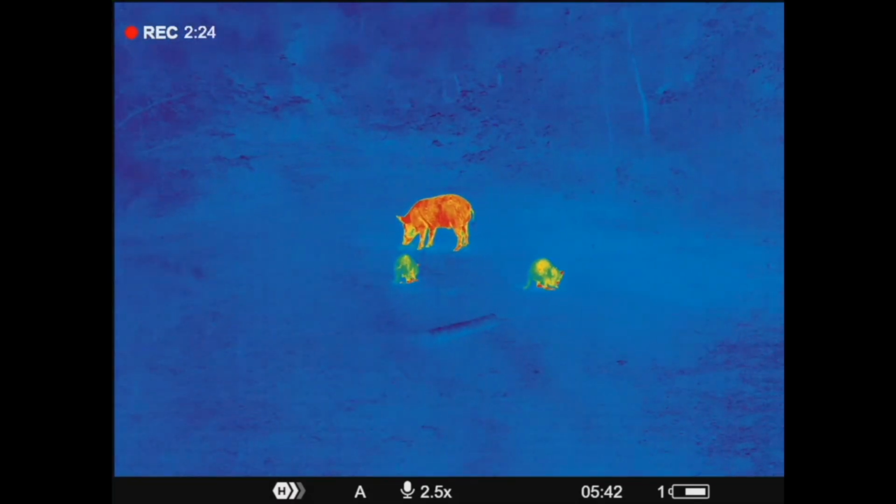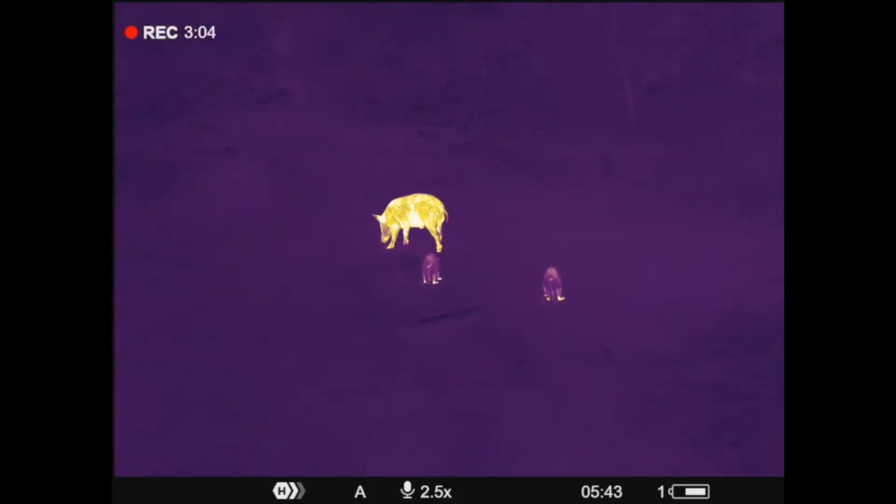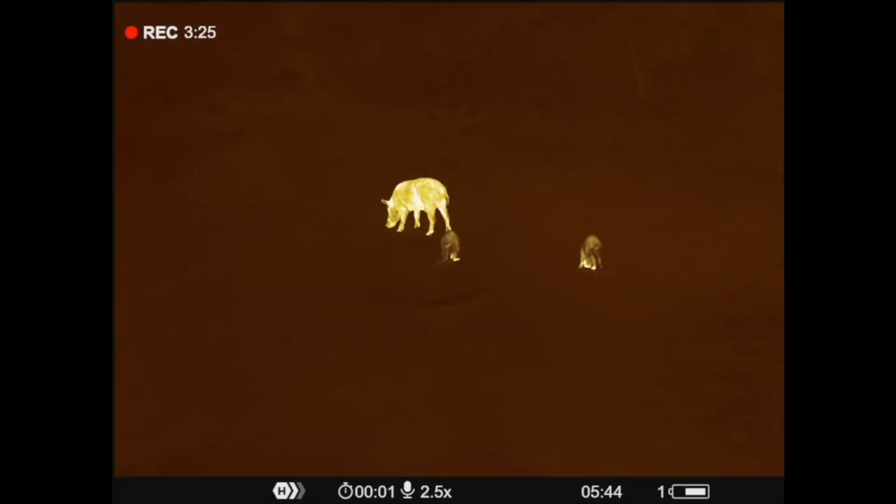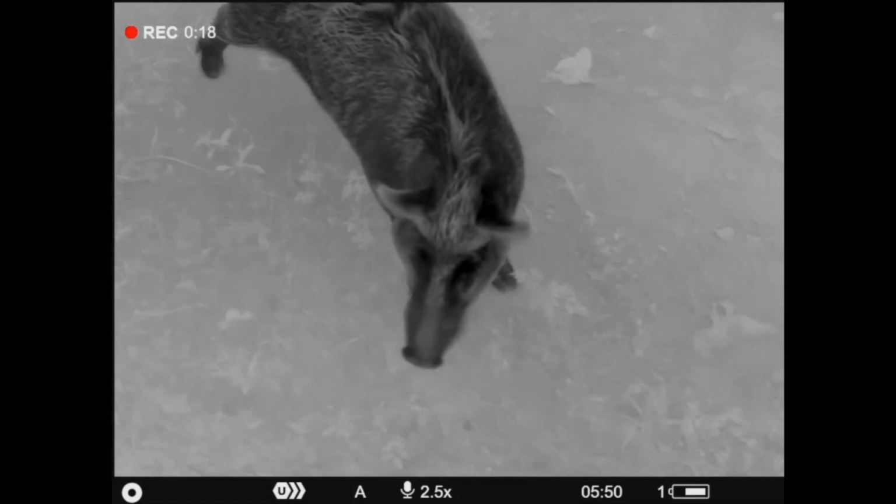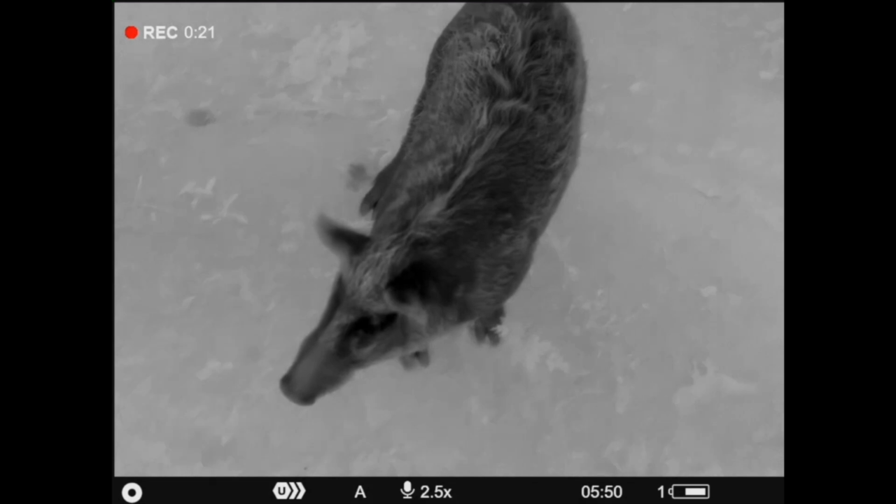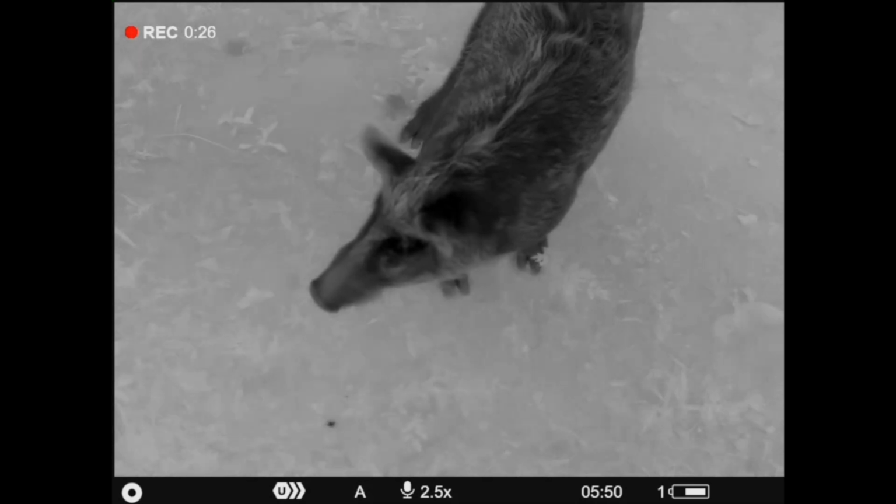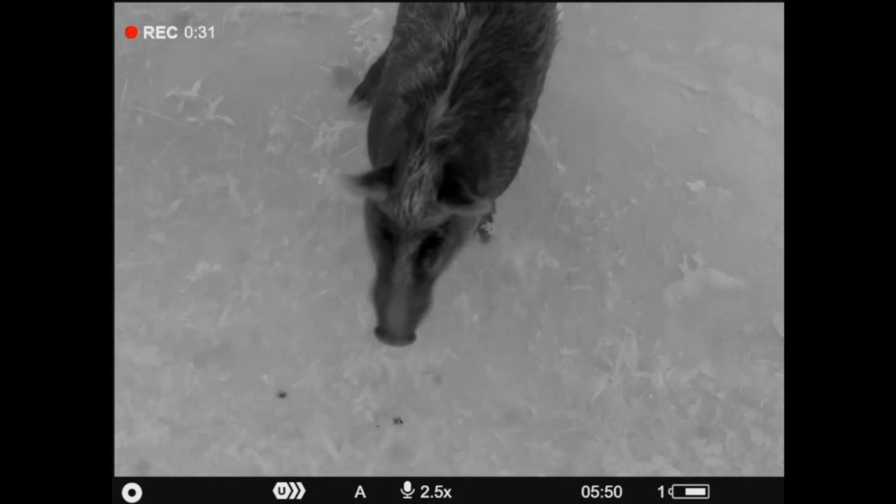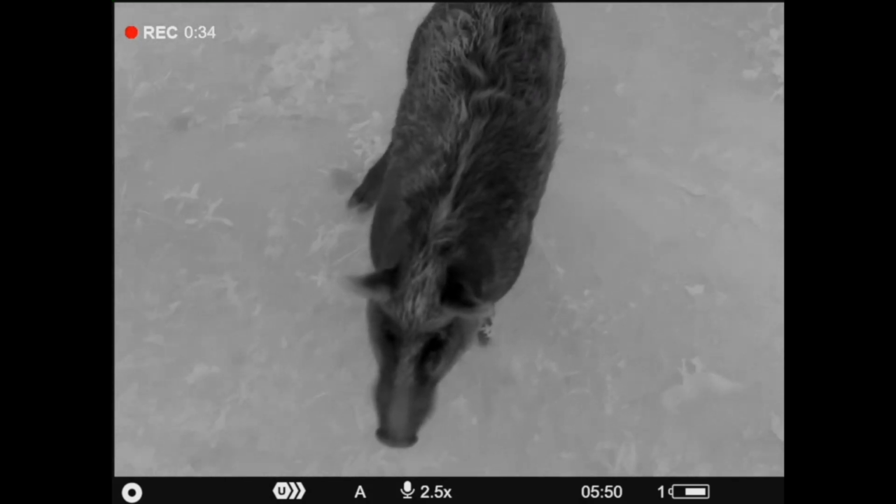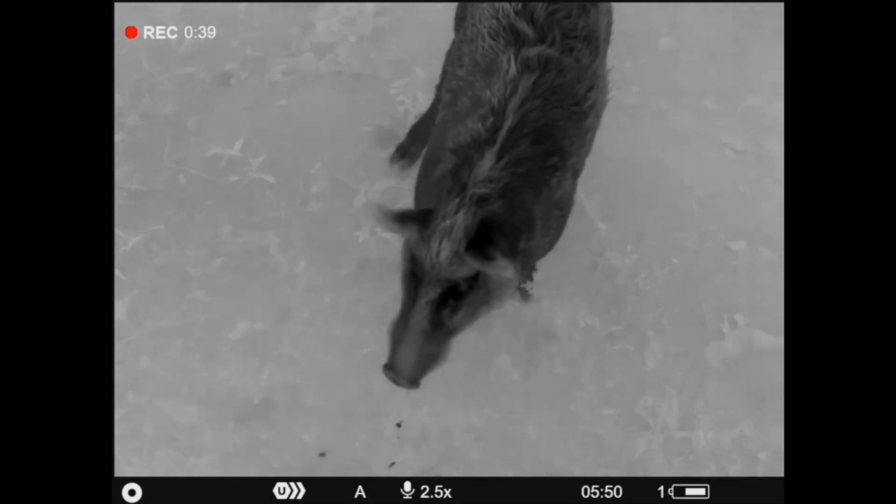All right, we're going to start off with the name one more time. The Pulsar Merger LRF XL50, the price on it, $7,999, just under $8,000. It's a 1024 by 768 high definition resolution thermal core. So it is 1024 resolution. 12 micron. It's got a minus 40 millikelvin rated thermal sensor, 50 hertz refresh rate, 2.5 to 20 power. So it starts at 2.5 base magnification, goes up to 20 power. It's an AMOLED HD display, 1024 by 768 display.